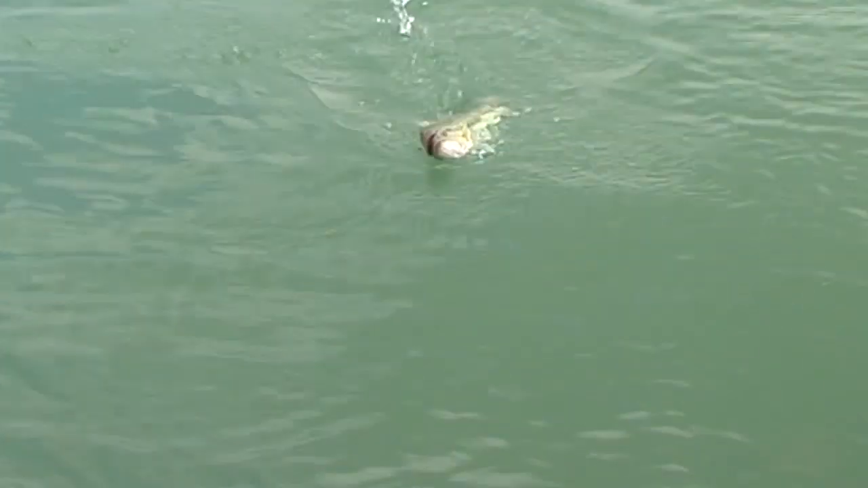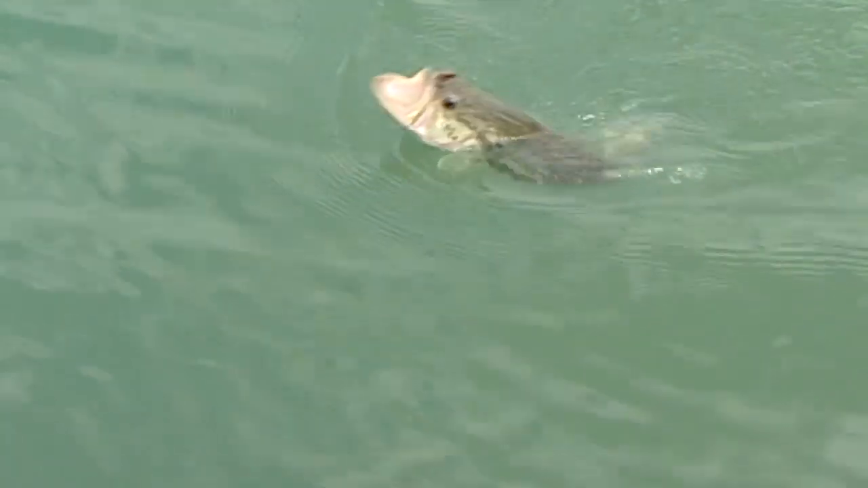For Toledo Bend now, for the bass scene, lots of bass getting caught early and late. These temperatures are starting to cool down a little bit. The bass are getting active. During the midday, lots of schooling bass getting caught on 1/4 and 1/2 ounce rattle traps and big old slab spoons.